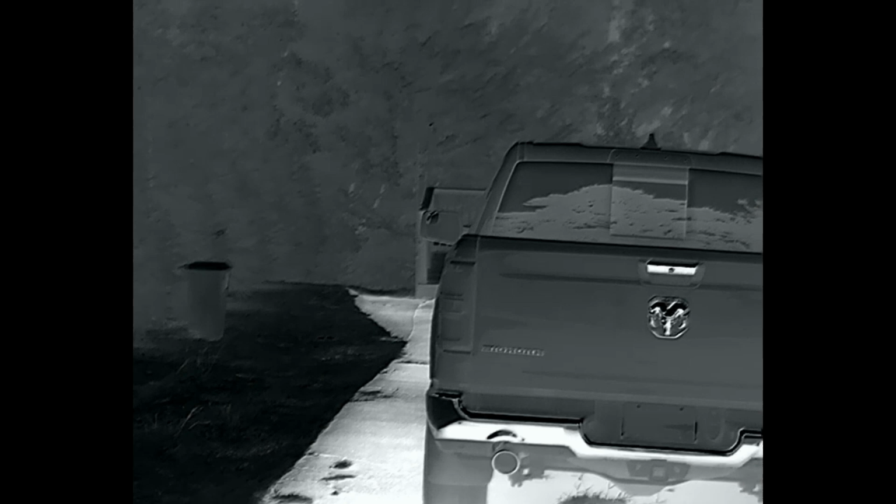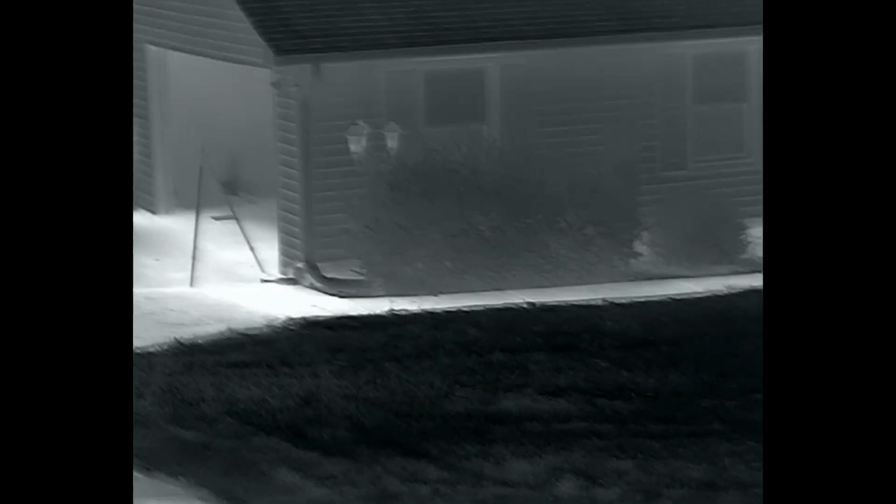Some trees. Road. You see that car or that truck up there? We saw a glimpse of those tires in the back of that vehicle. There's my house. Fire hydrant, made of metal, it's retaining heat.